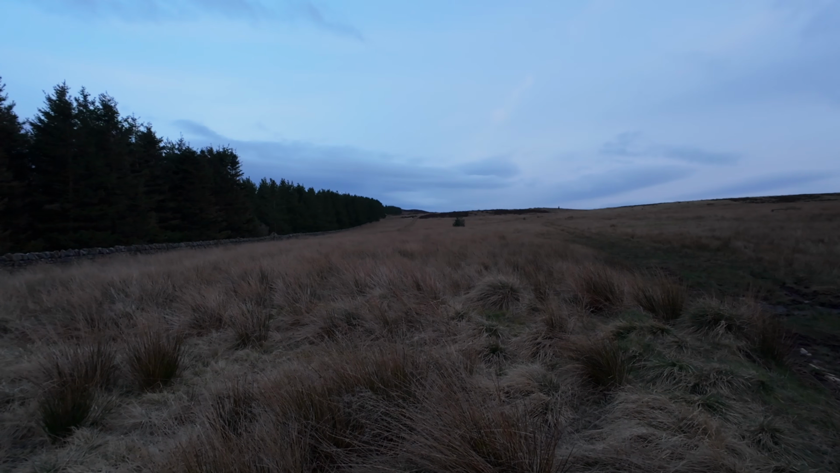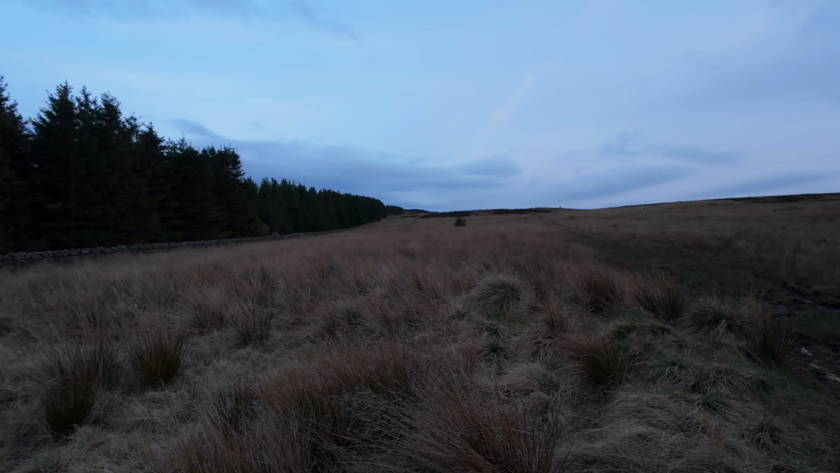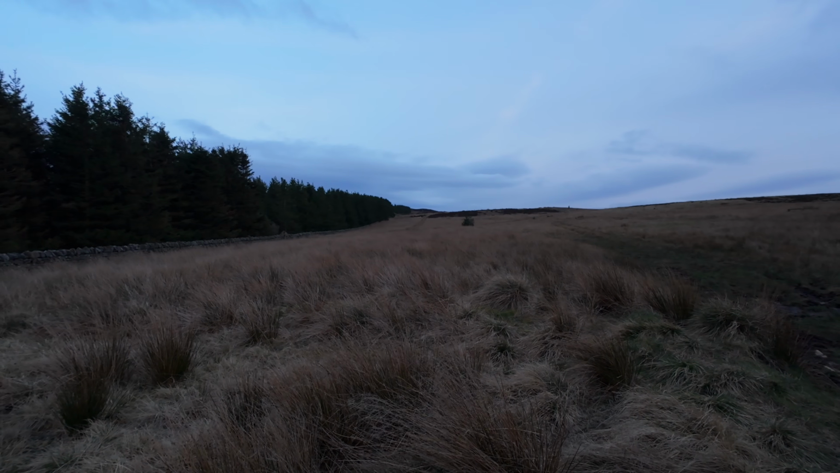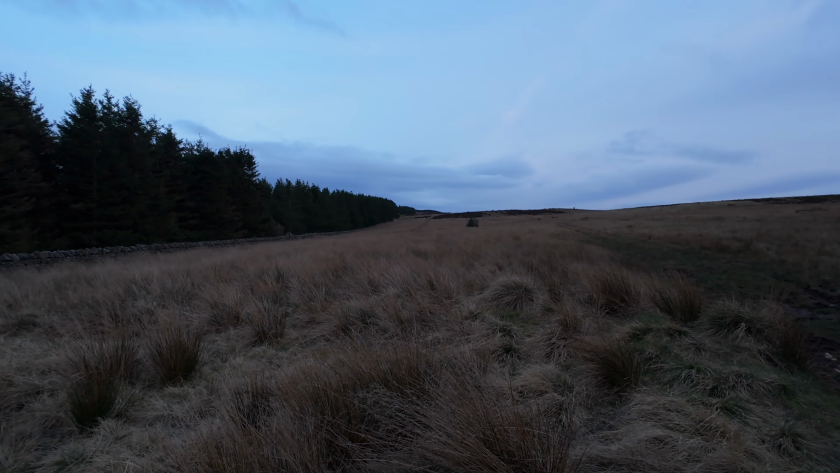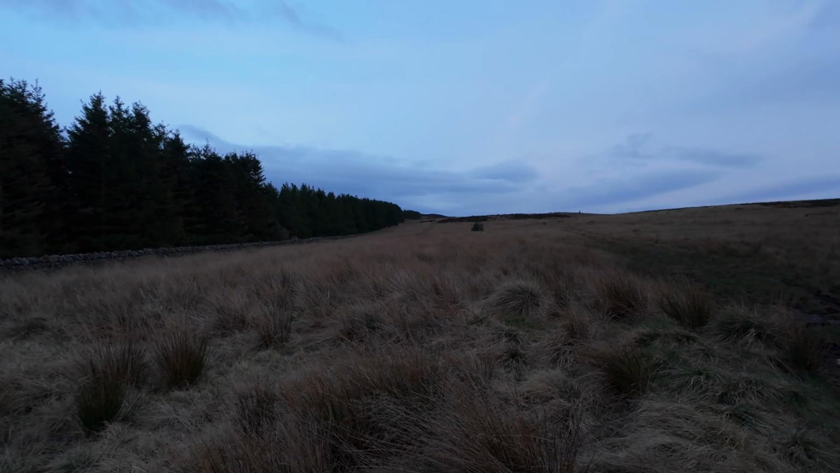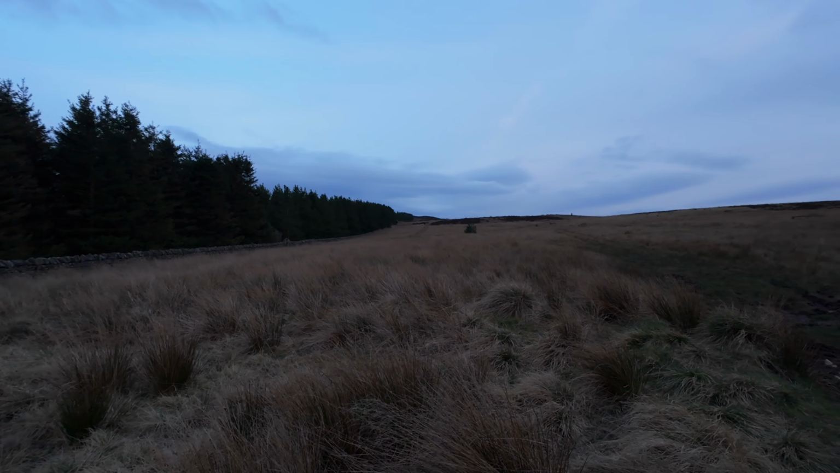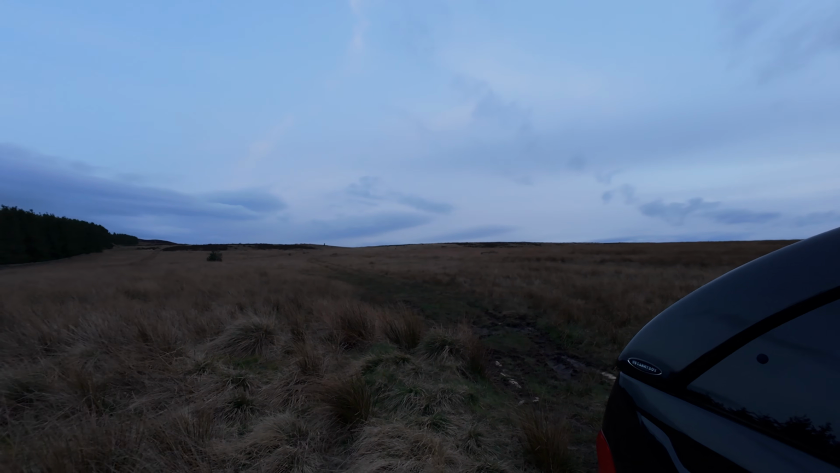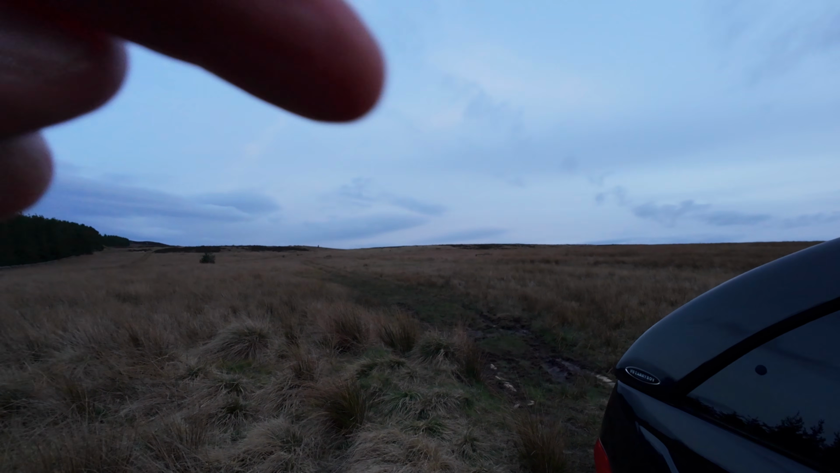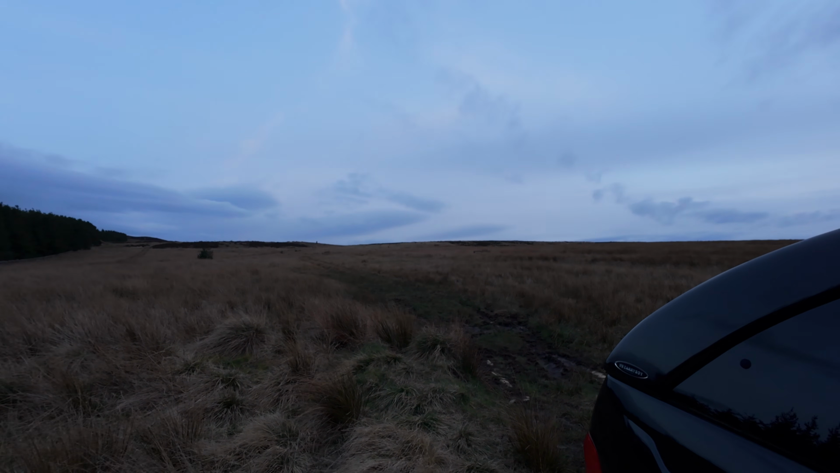But I've had to bring the truck up here because the wind is icy cold. I can't even begin to tell you what it's like, but it's freezing, so I've used the truck as a wind block. And normally the foxes come from around this way anyhow, and they also come from, if you can see just there, that bank side as well.